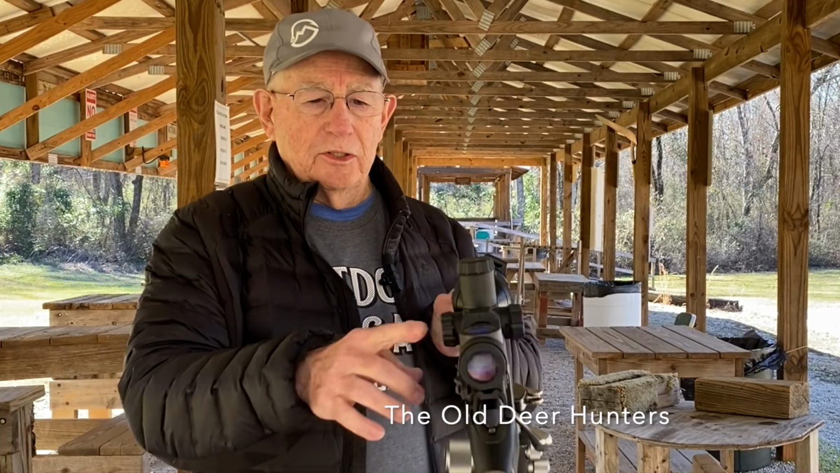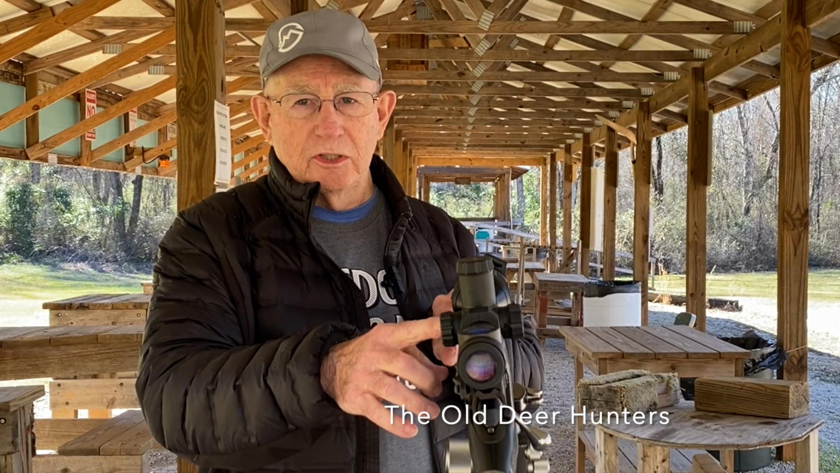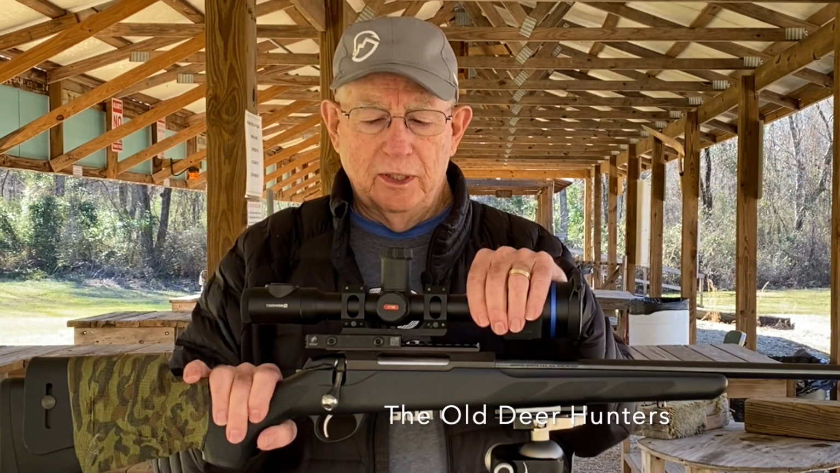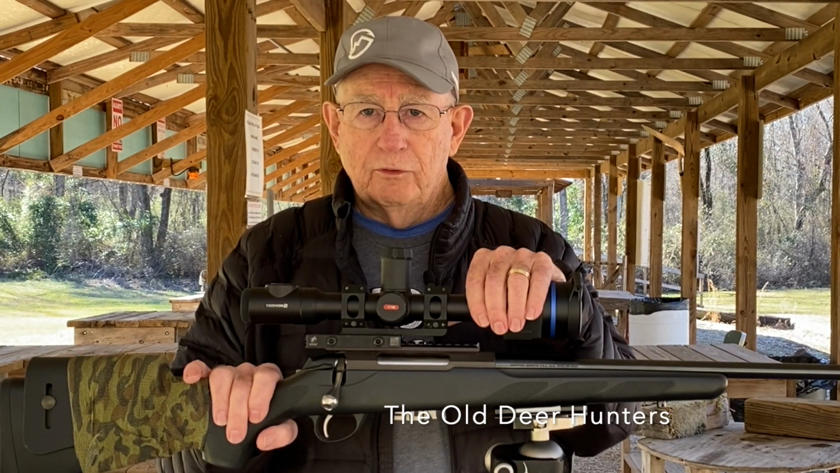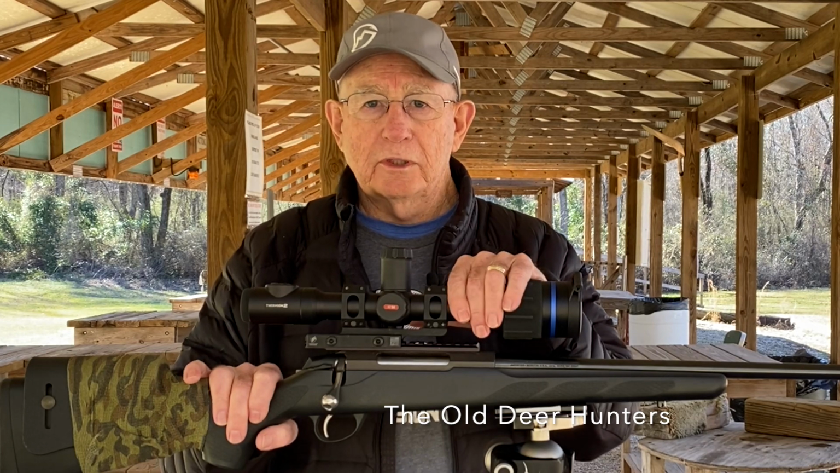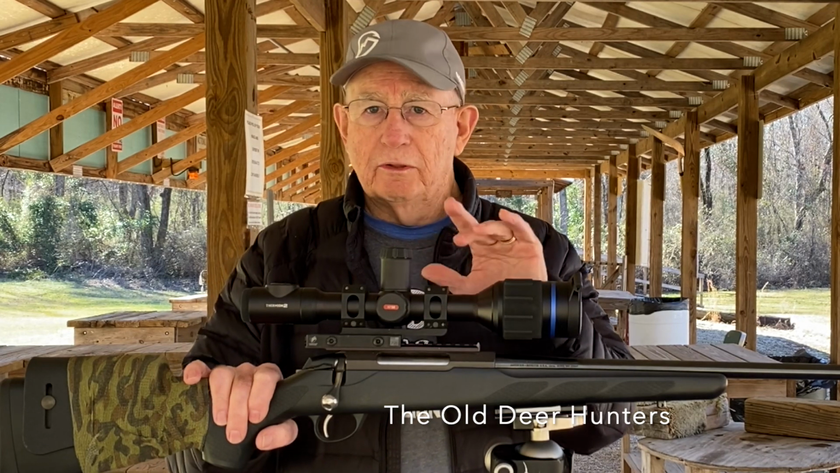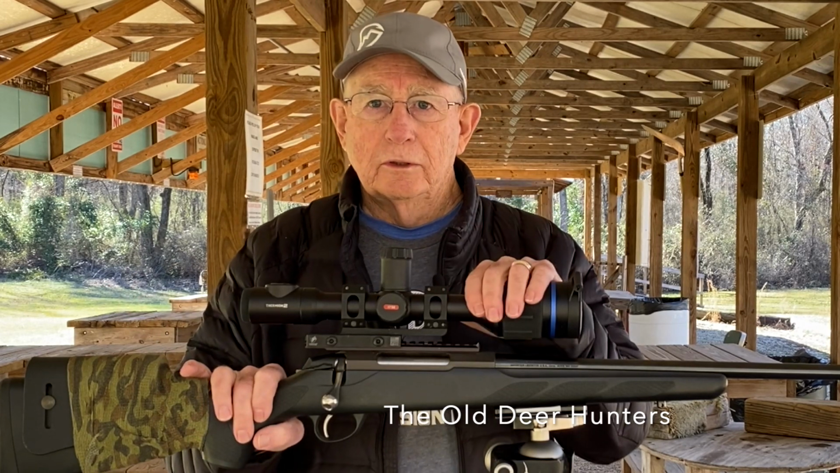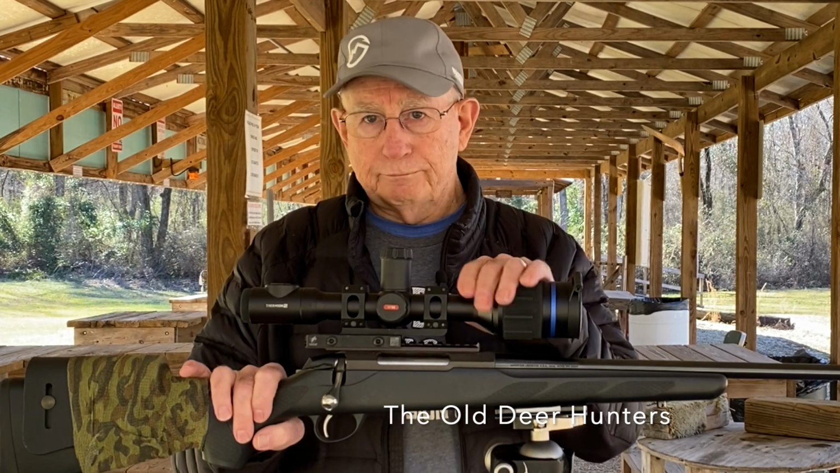This controller button on the side, to me, is so much easier to use than pressing a series of buttons to get where you want to go. You just push this button in one time for a fast click. It'll pop up your contrast and your brightness. You can change it right there on the fly. After you get set up, if it doesn't look good, change it. You can do it in 3 or 4 seconds.